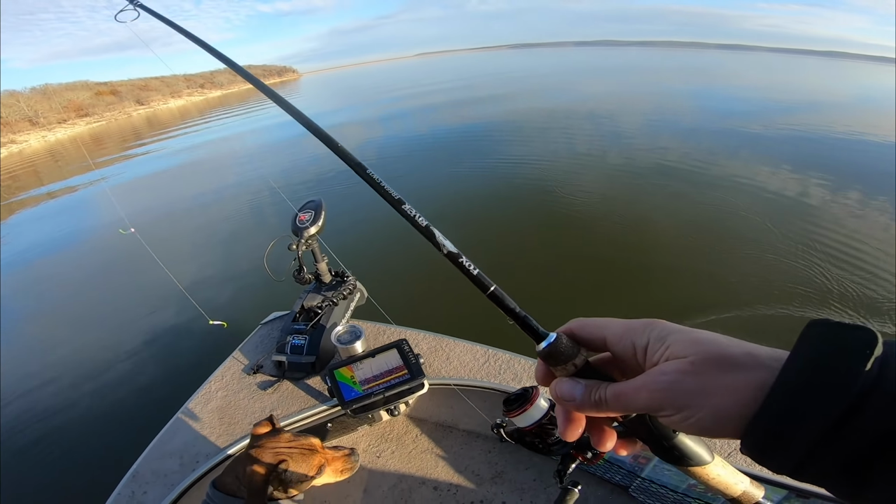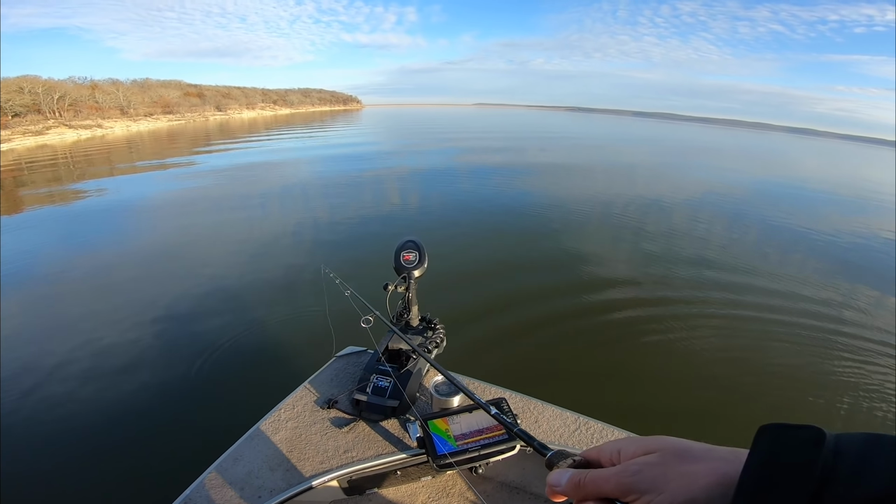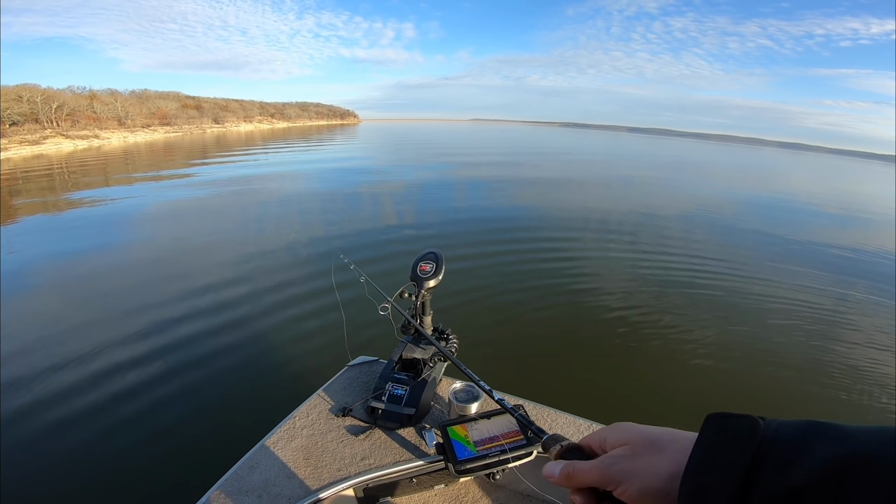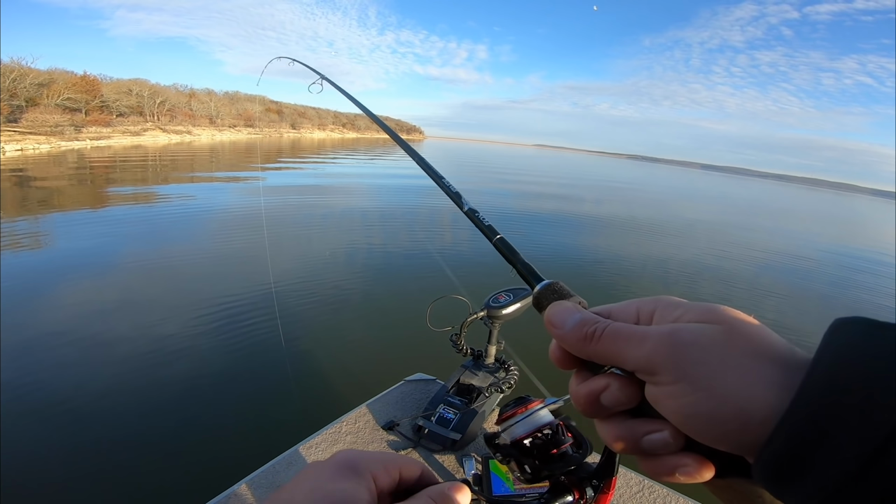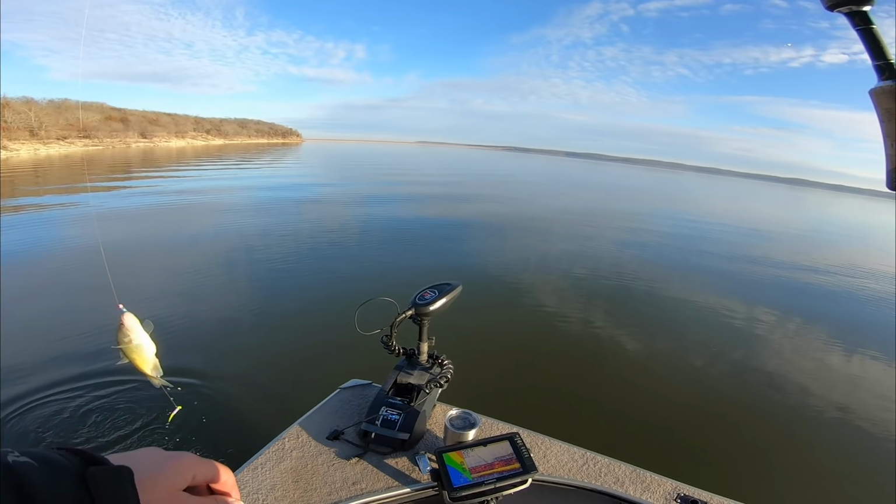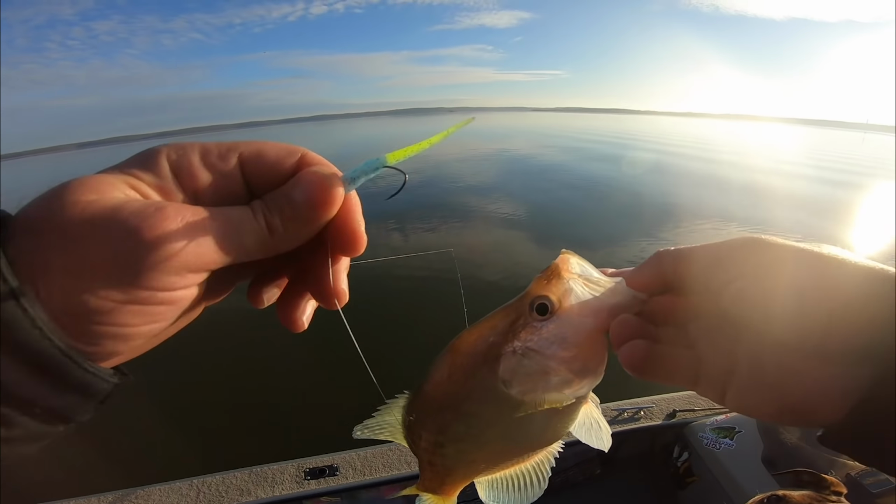Because I've probably caught between 15 and 18 keepers in the last hour and a half that I've been out here hanging out with my dad and doing the video for you guys. Just ripping lips. I couldn't even hit record, stop recording, and then start recording without catching another nice keeper. This is seriously the most fun bite.